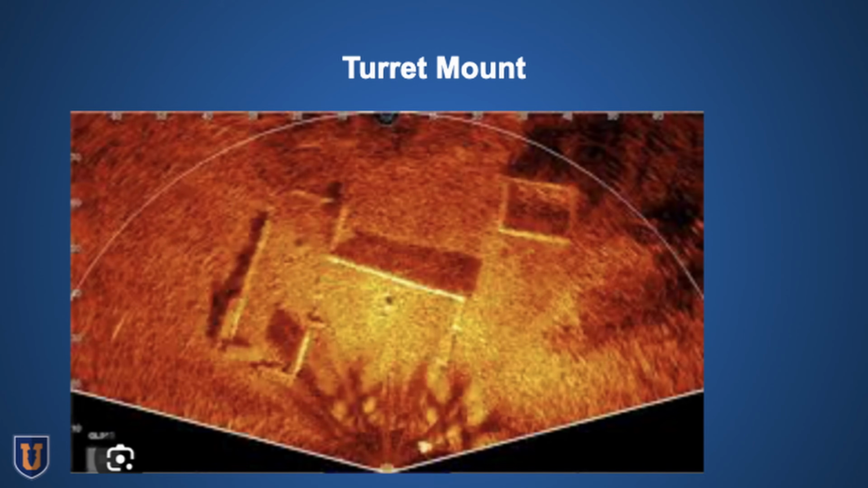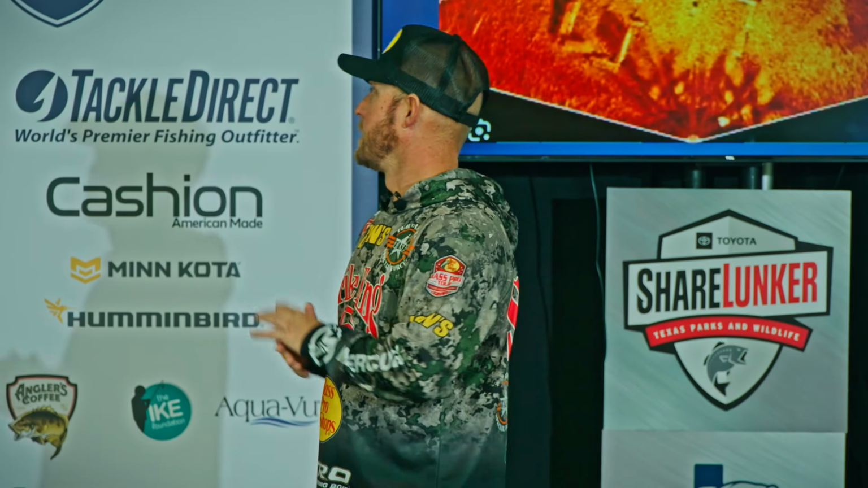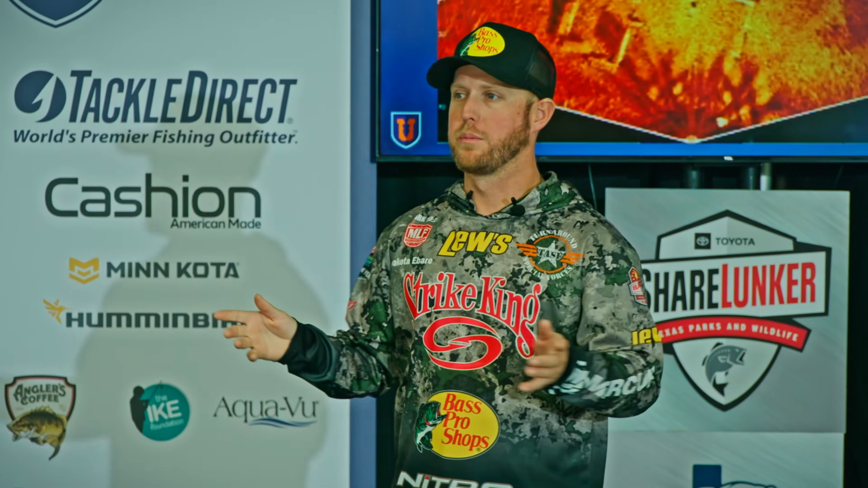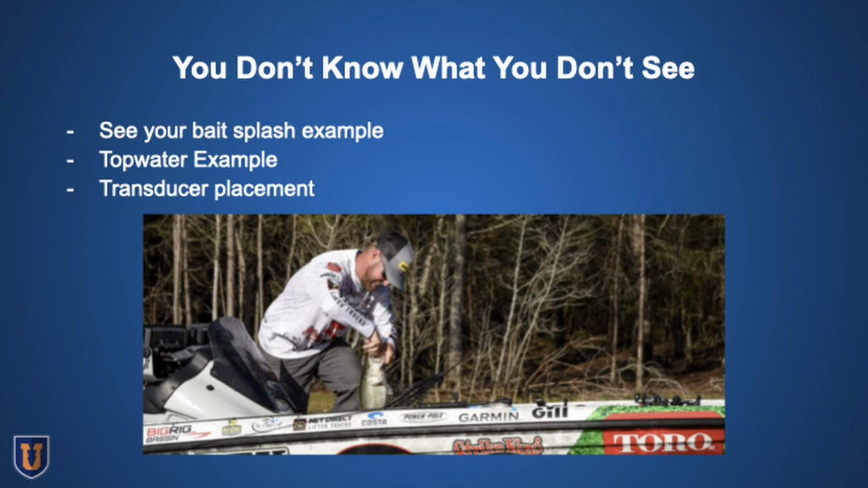I would look for stuff like this in the pre-spawn or post-spawn. This is going to be a staging area for fish moving in and out of spawning areas. They may even spawn around this stuff. For years we thought it was only just a staging area, but you'd be surprised how many bass spawn in 10 foot of water around places like this that you can see now with that LiveScope. And that's just something else that we've learned with the technology. And we'll touch more on that here in the next seminar. So I just wanted to throw this in here.